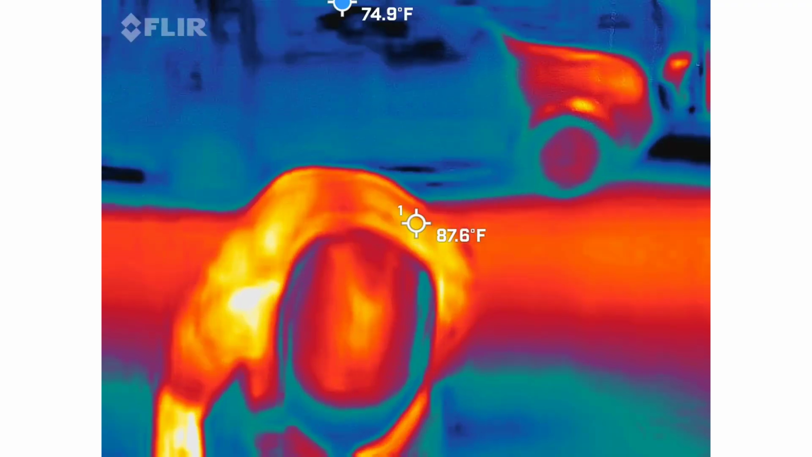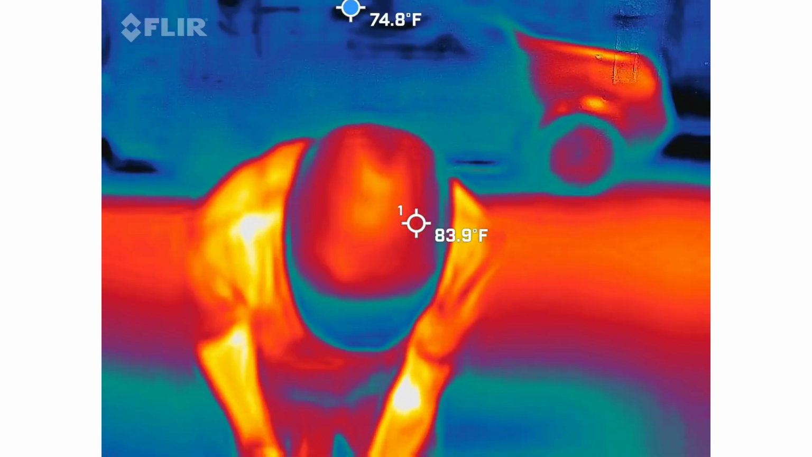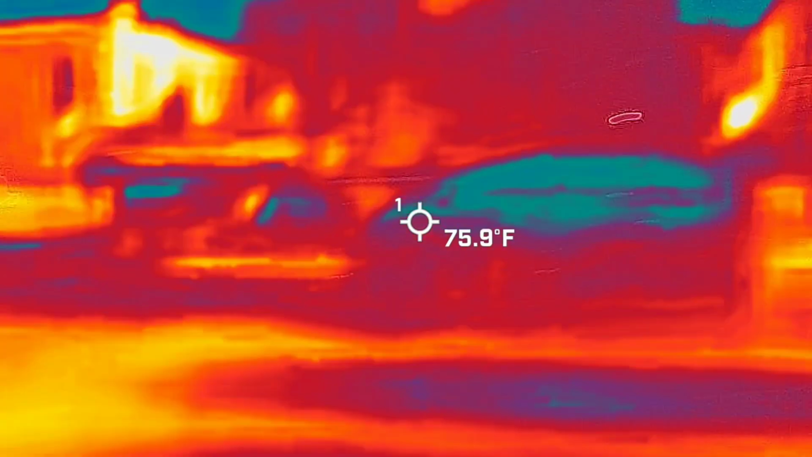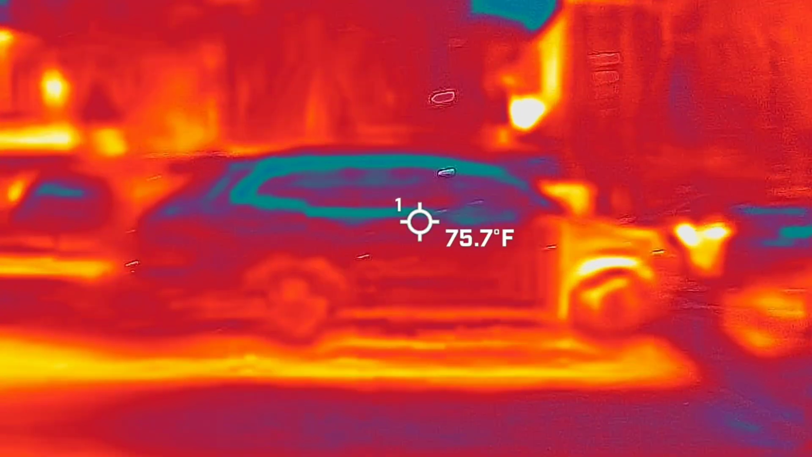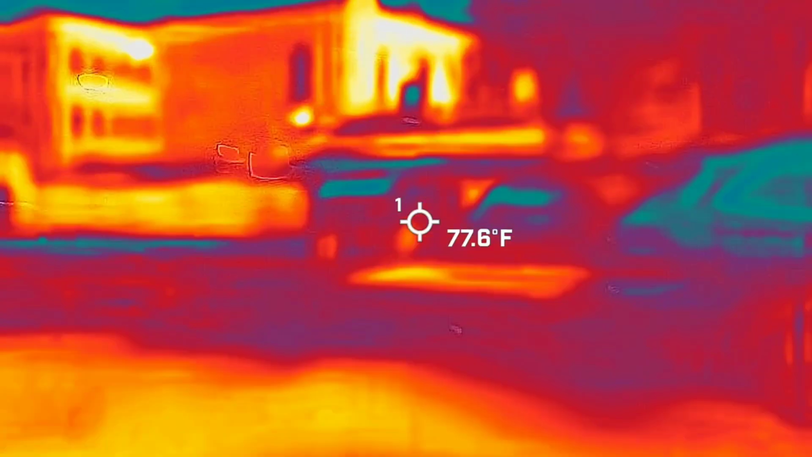So I think you have some inflammation in your right shoulder. Hit that record button. Hey, don't put the cars this way.